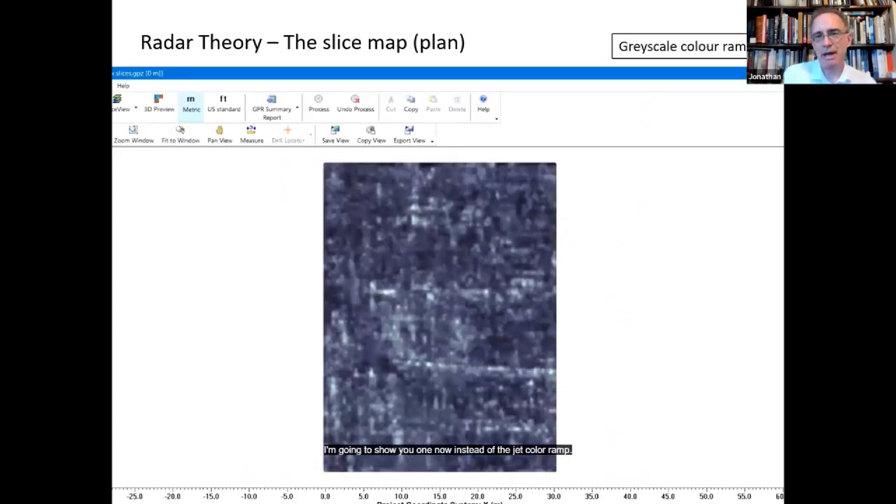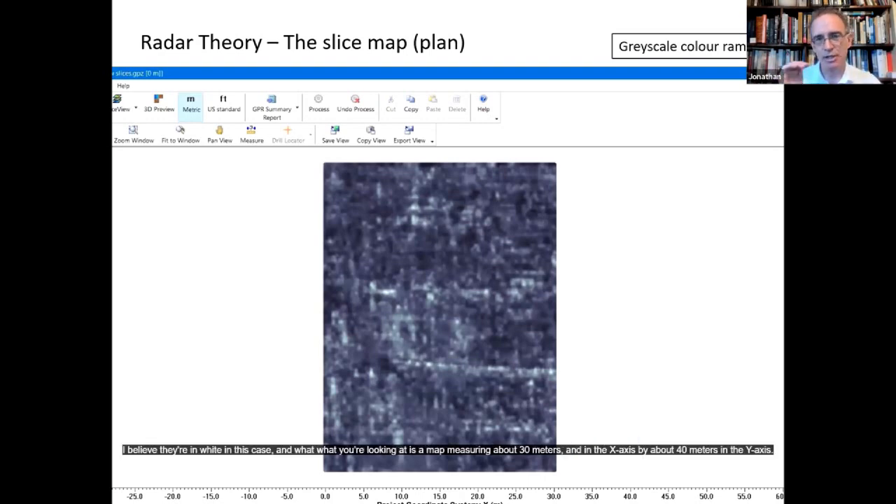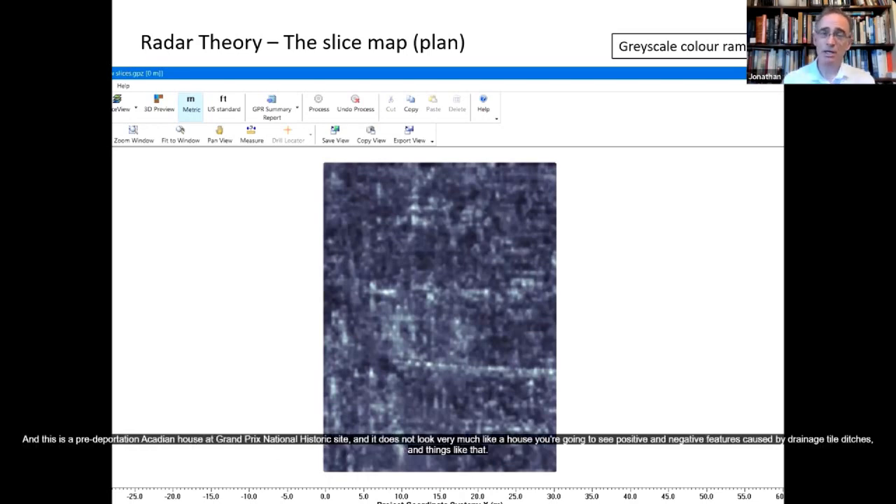Now, these slice maps can be animated, which I think is a really cool feature. I'm going to show you one now. Instead of the jet color ramp, I'm using a gray scale, so the more reflective features are, I believe, in white in this case. And what you're looking at is a map measuring about 30 meters in the x-axis by about 40 meters in the y-axis. This is a pre-deportation Acadian house at Grand-Pré National Historic Site, and it does not look very much like a house.